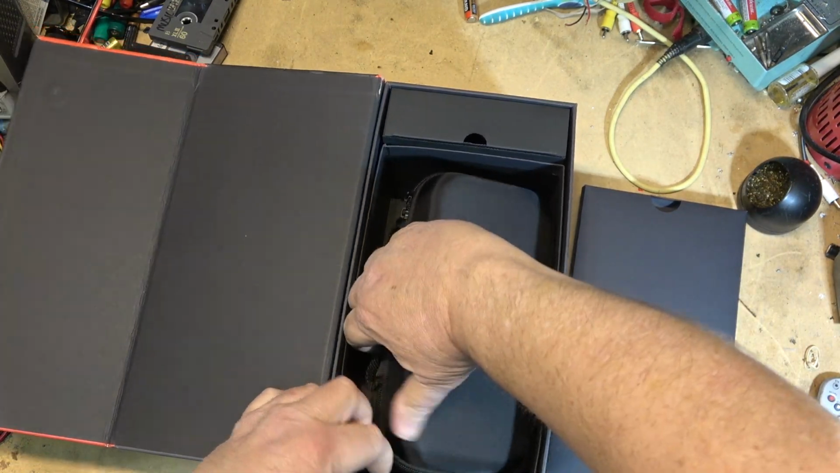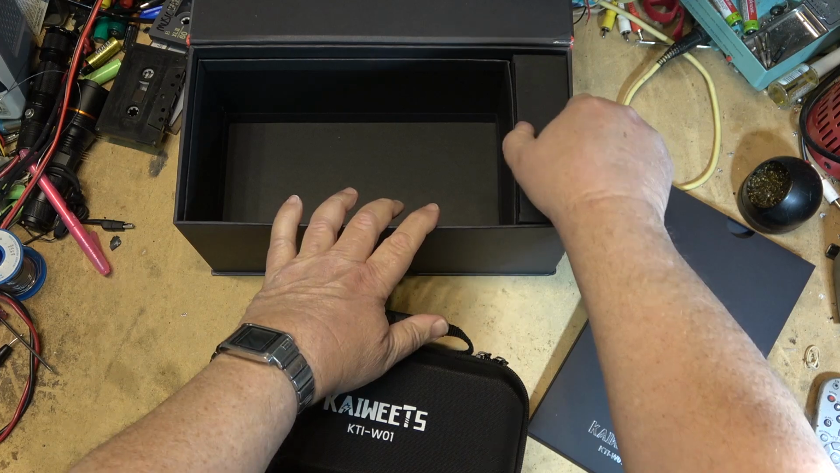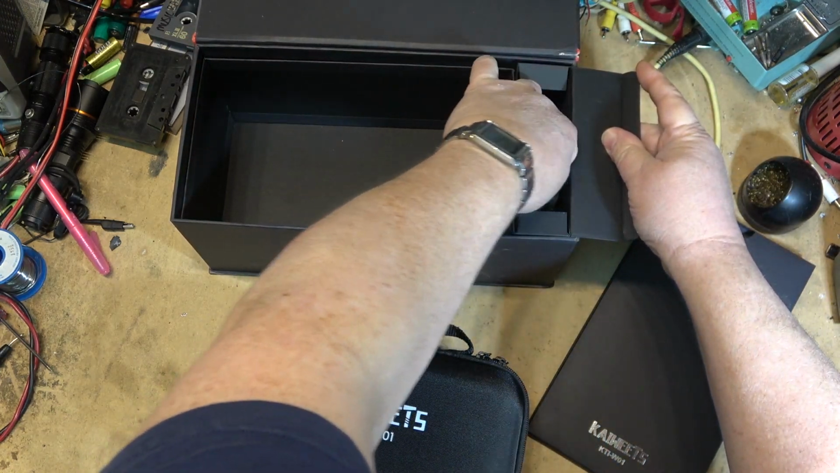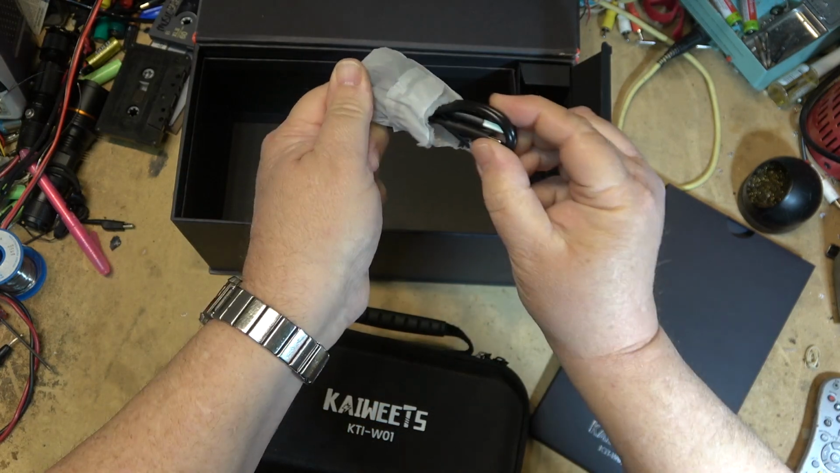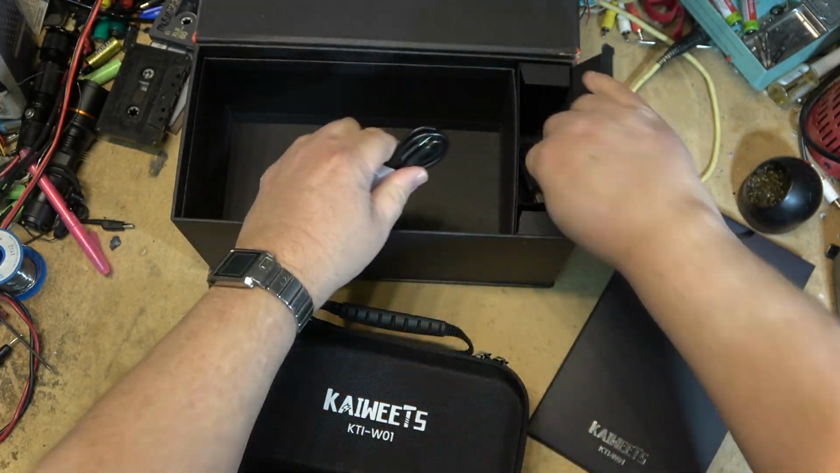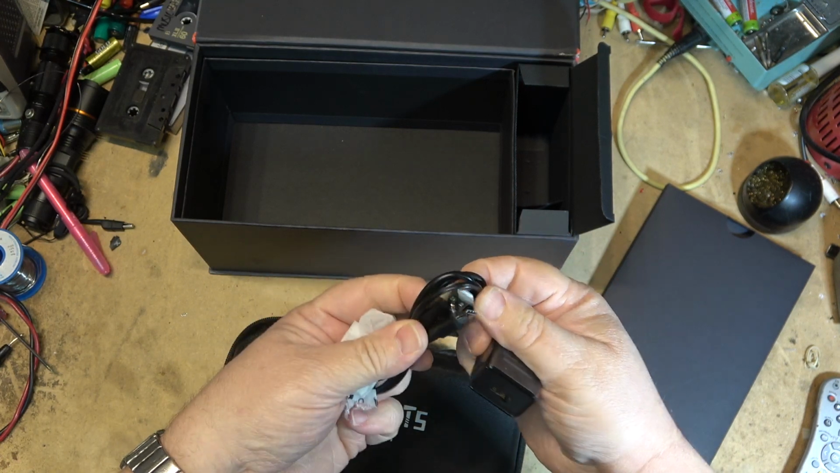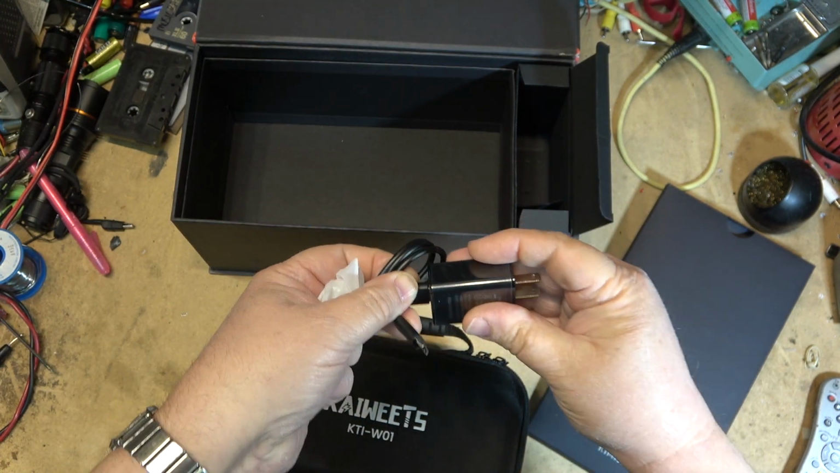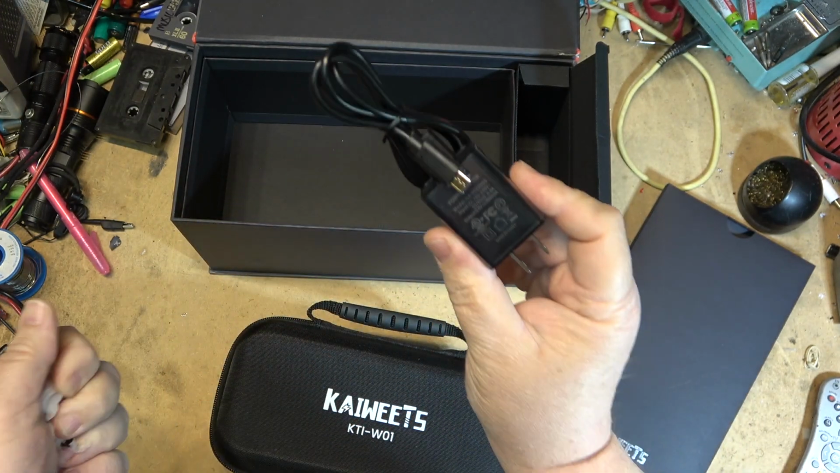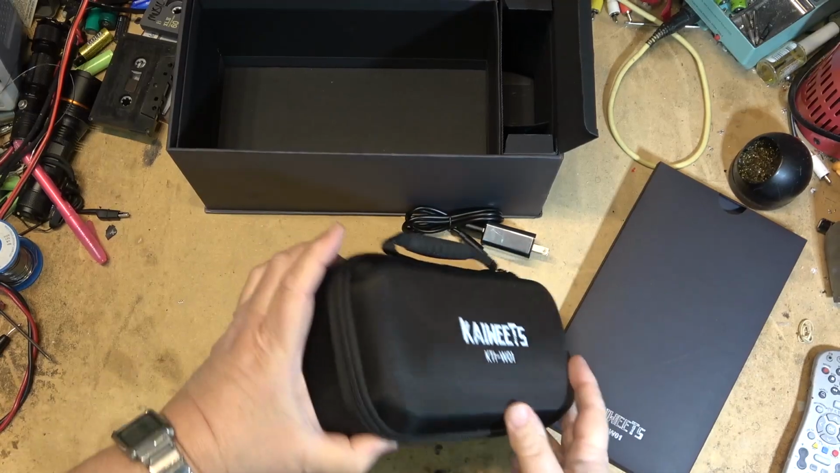Let's take a look at what's in the box. What's in here? Probably some accessories. Ah yes, there's a USB-C cable and a power adapter for charging. It's nice that they actually give you a power adapter. Like so many others these days, they don't. Like you buy a new cell phone and you're expected to use the old adapter that you've had for 10 years.